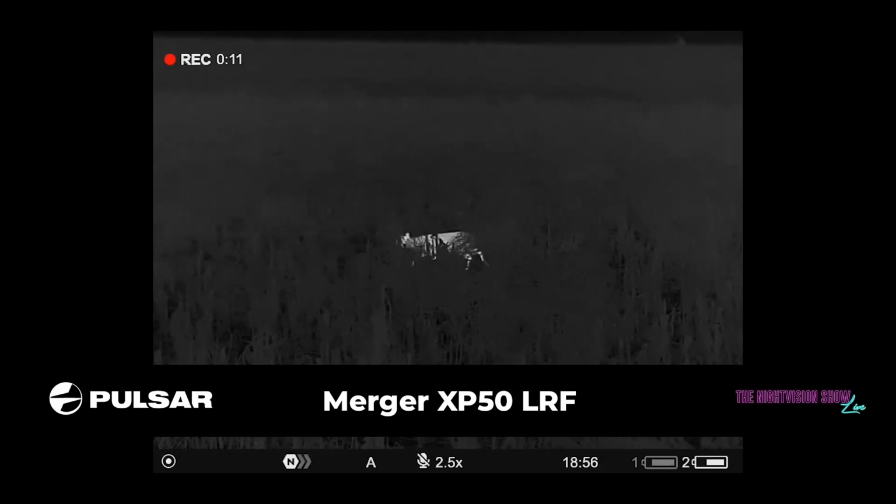The Mergers themselves, so things that I have been looking at, such as Muntjac.